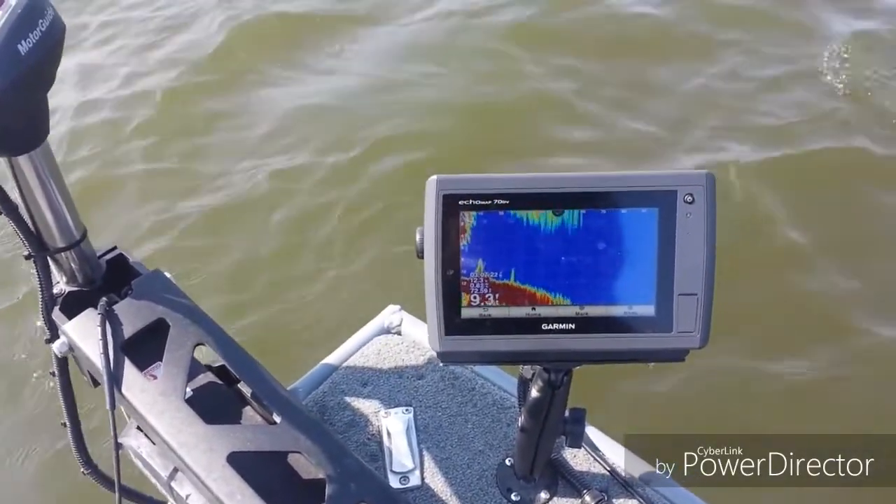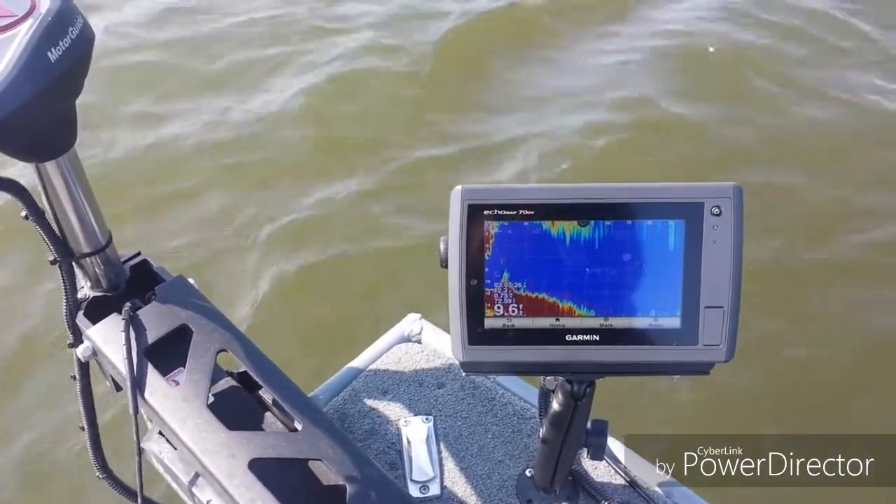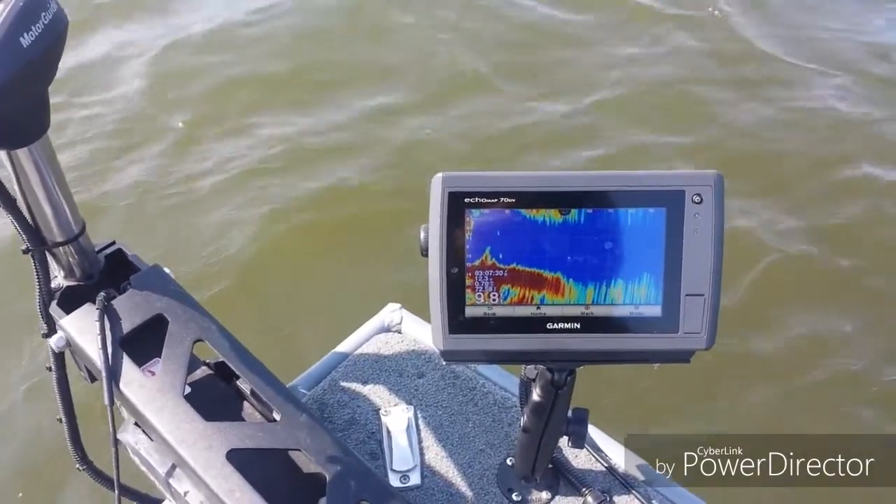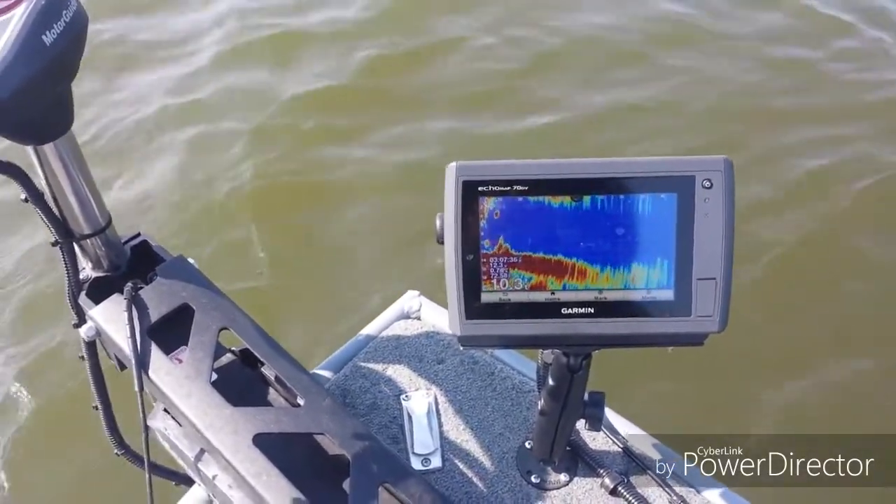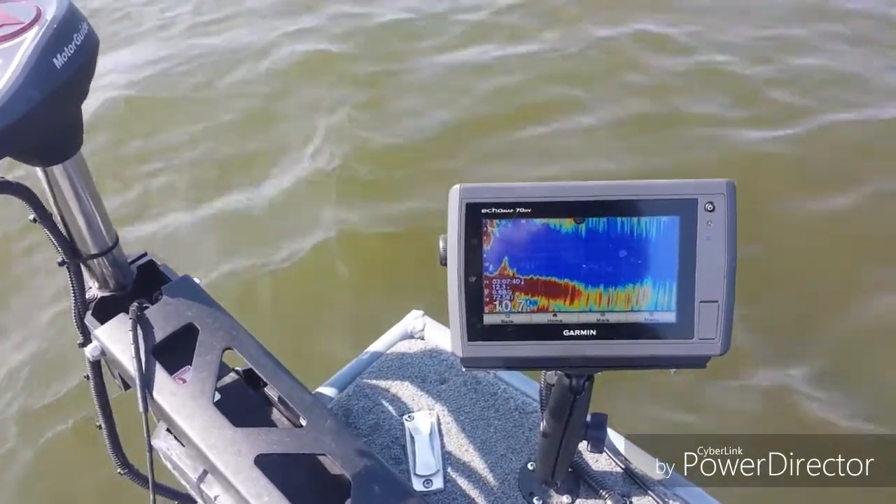So with this, I can scan around as I'm fishing and see something unique, make casts to it, and catch fish off of it. It's happened multiple times. It's been fantastic. It's pretty pricey for that transducer and the other units they sell, but I love it, and that's what I wanted to show you guys.